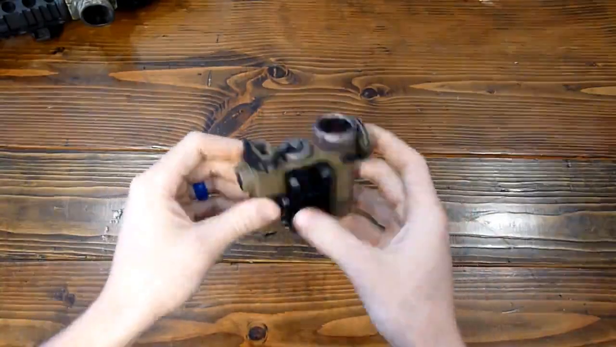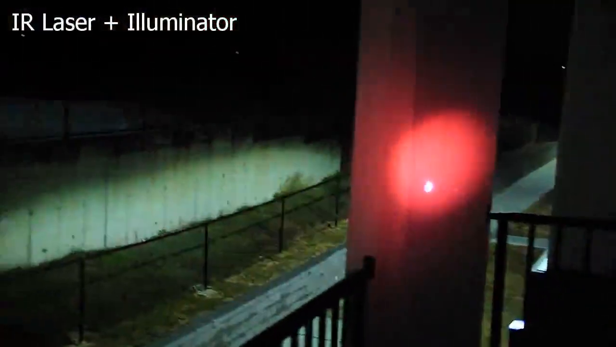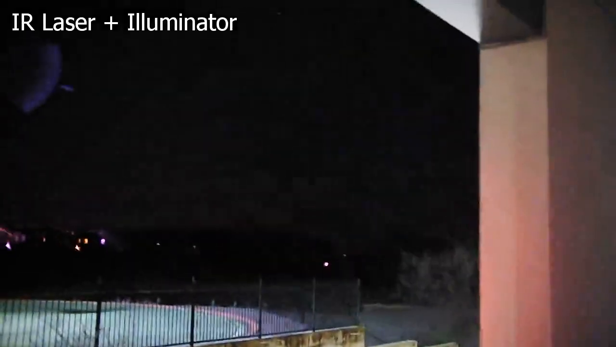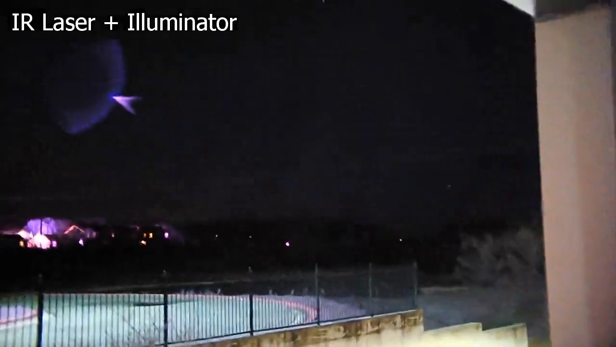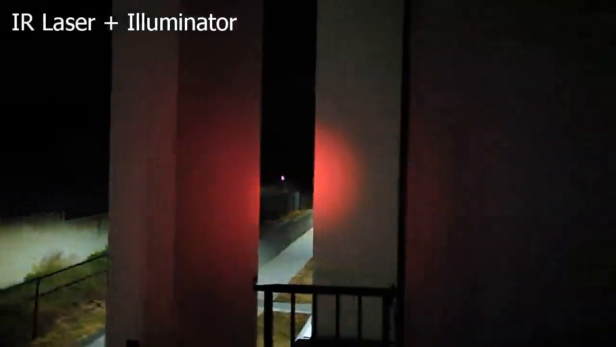Plus, if you look at the footage that I'll toss up of me shining around with the Aurora color night vision, it comes off as a red illuminator. It's kind of weird. It's not what I'm used to with IR illuminators, which come off as a bluish tinge but fairly white.